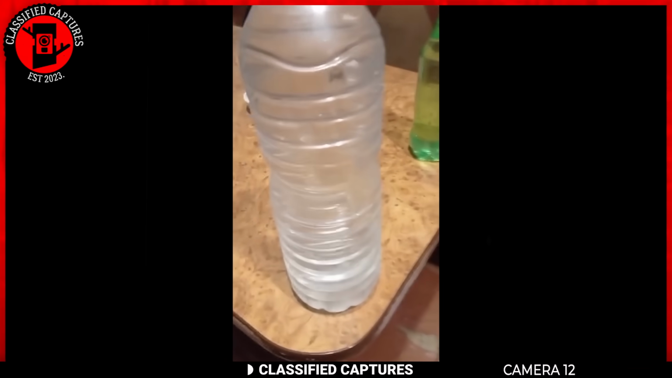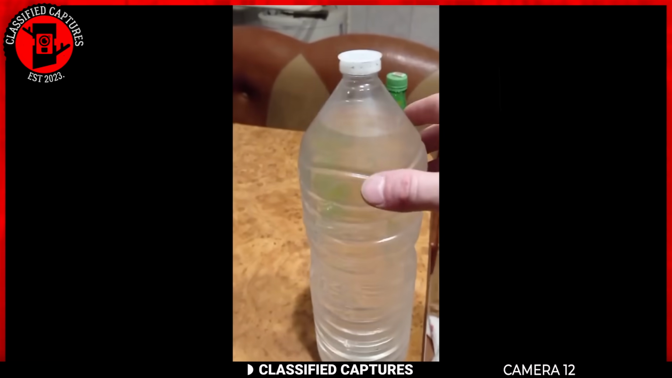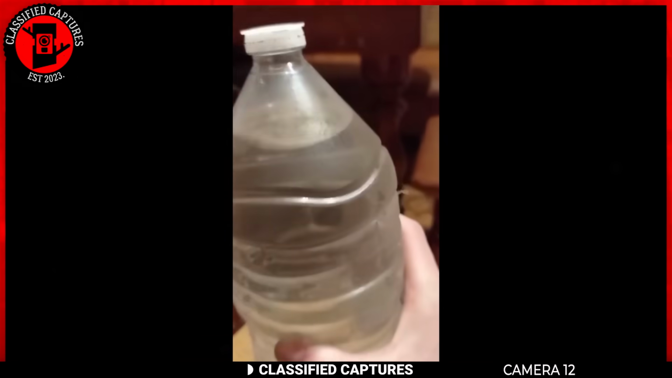Imagine this. You're casually grabbing a bottle of water from the fridge and bam, it turns into ice as if you've got some secret superpower. How cool would that be? Stop imagining. It happens in the next clip.